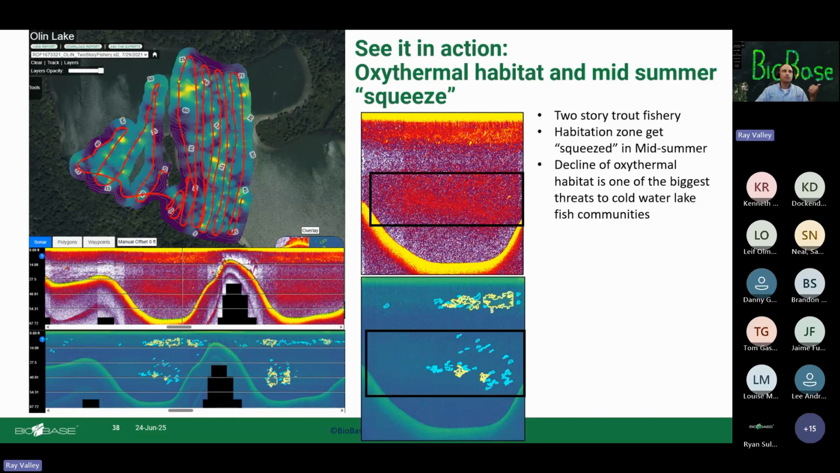Trout lakes. This is the decline of oxythermal habitat in the midsummer squeeze. You have warm, highly oxygenated water on the surface, and over the summer that starts to go down and down further.